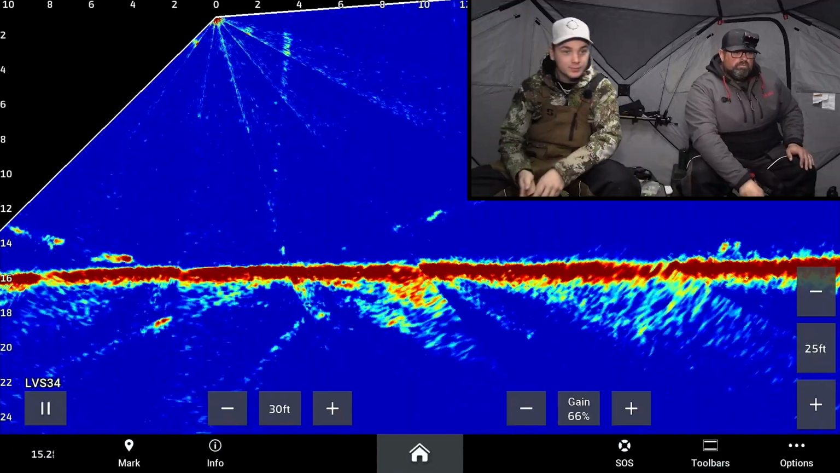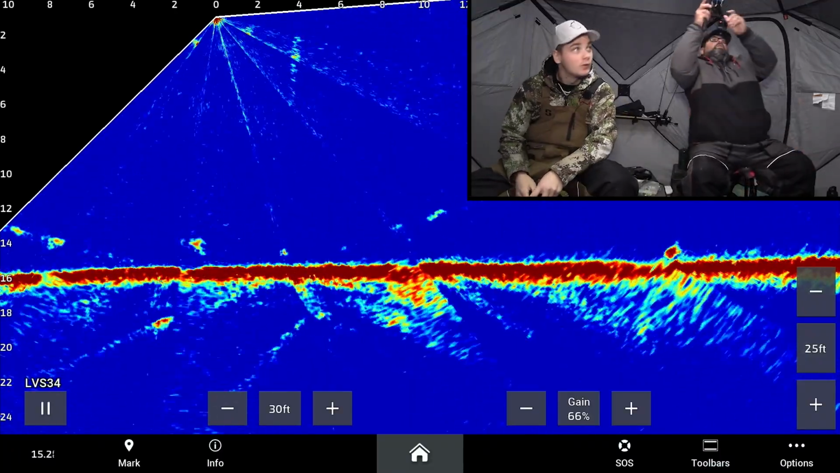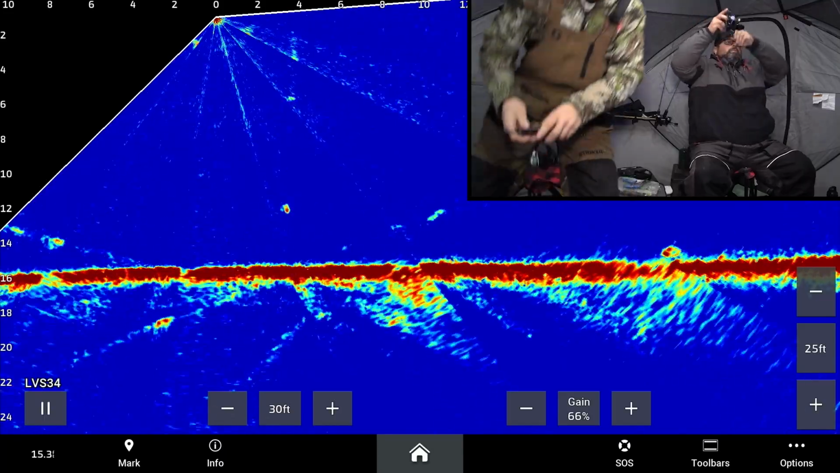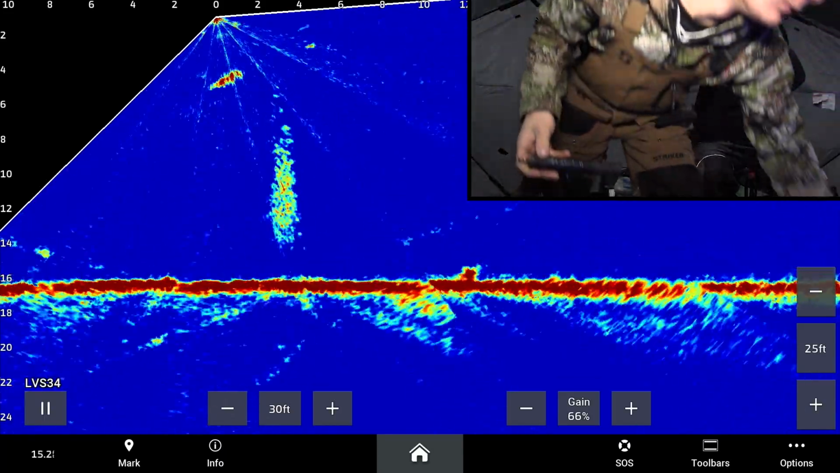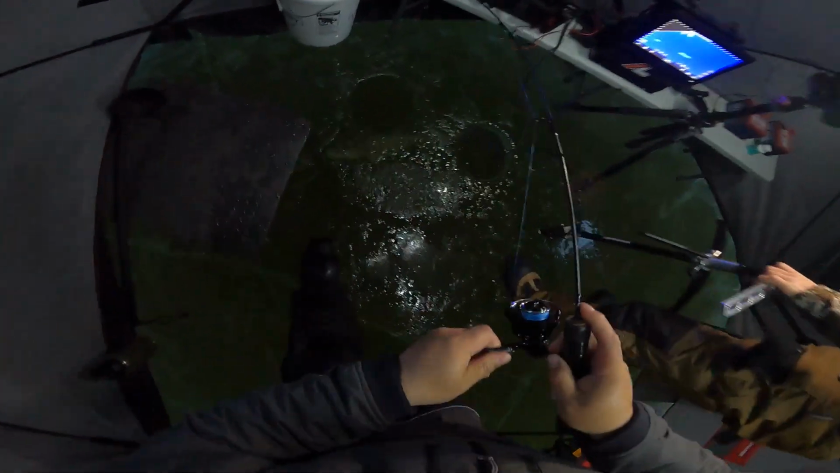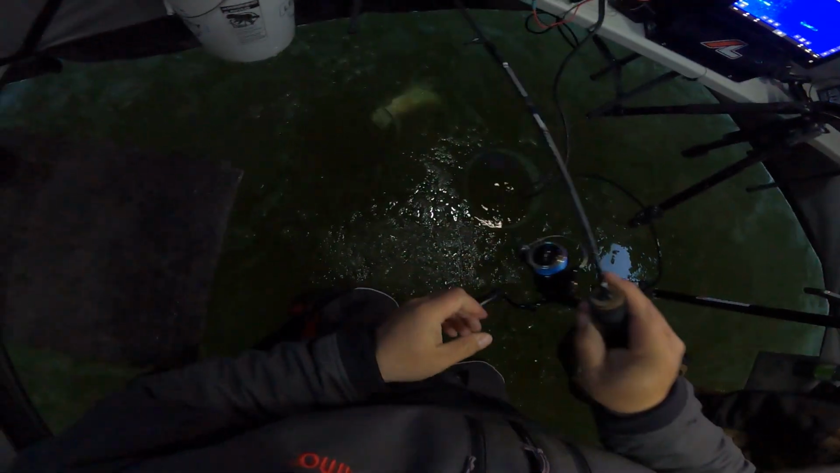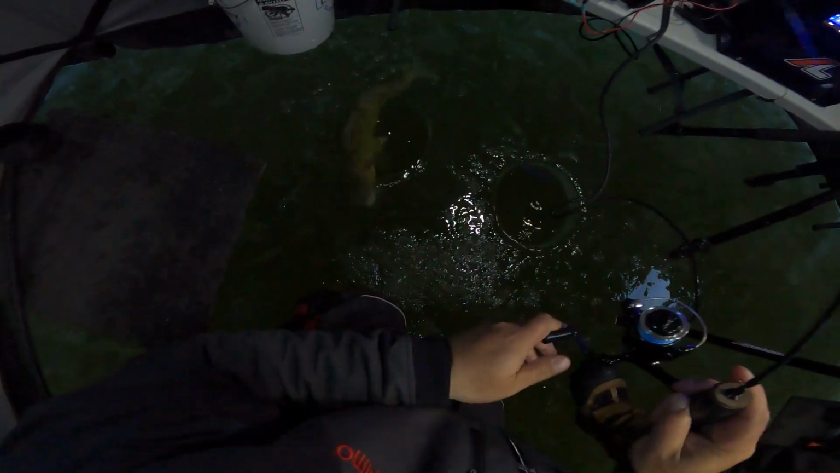There we go. That's big. Got him. That's big, eh? It's decent. It's not tiny. But I finally caught a real fish today, Carter. Well, I haven't caught it yet.